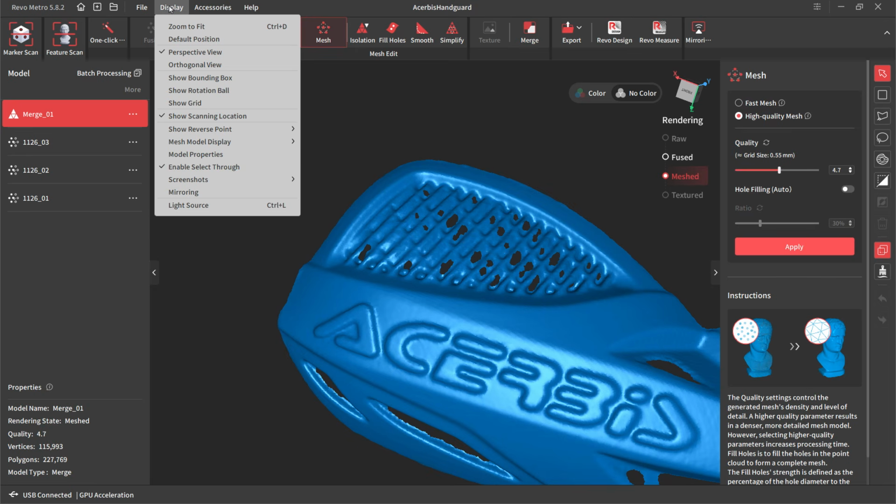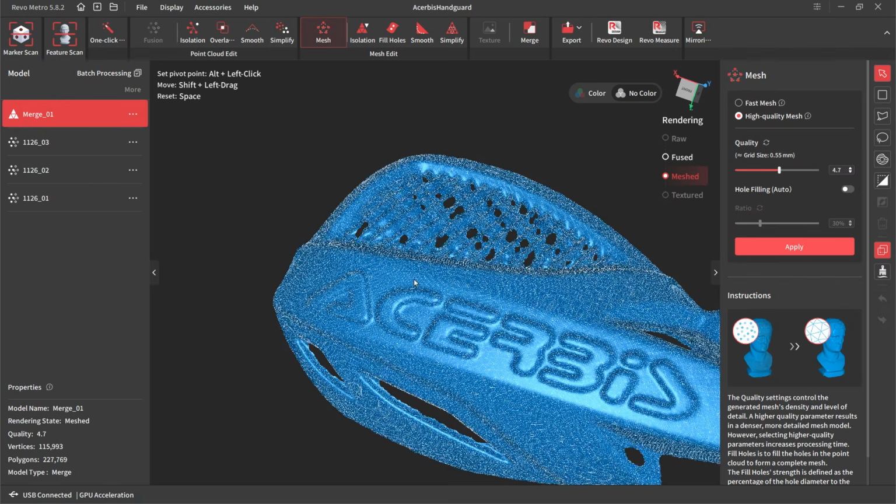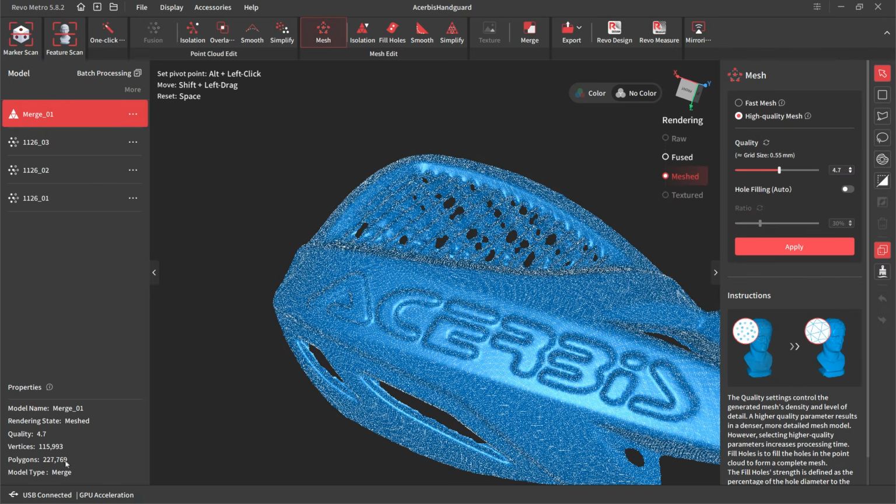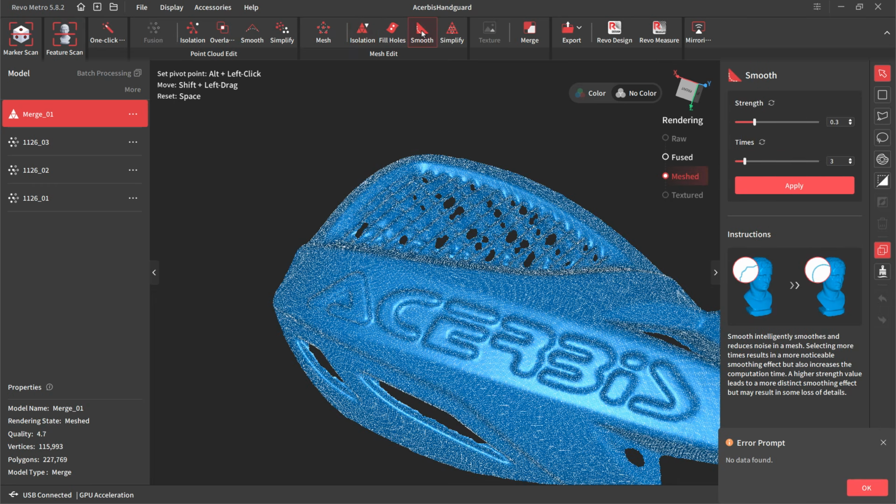It's always a good idea to go to display and go to wireframe overlay to see what your mesh looks like. We have right now 227,000 polygons. And so what we can do is run through isolation on the mesh. No data was found, that's good. We can go into smoothing.